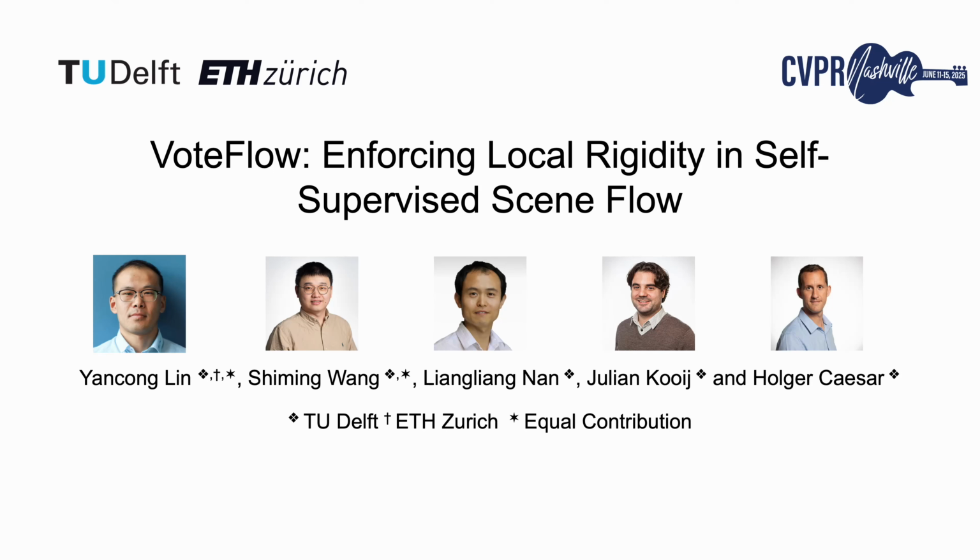Hello everyone. Today we'll dive into VoteFlow, our method for enforcing local rigidity in self-supervised scene flow.